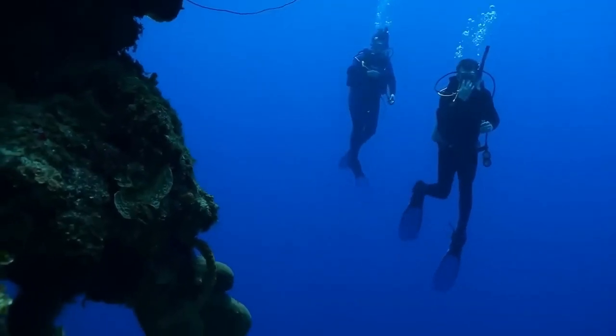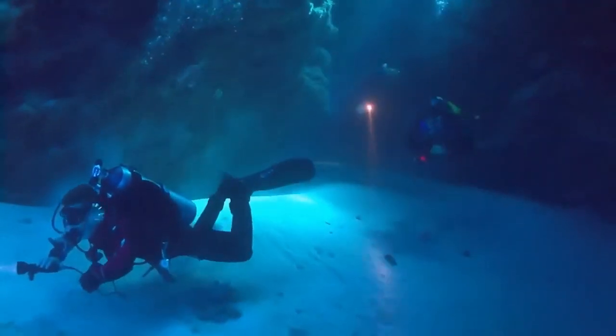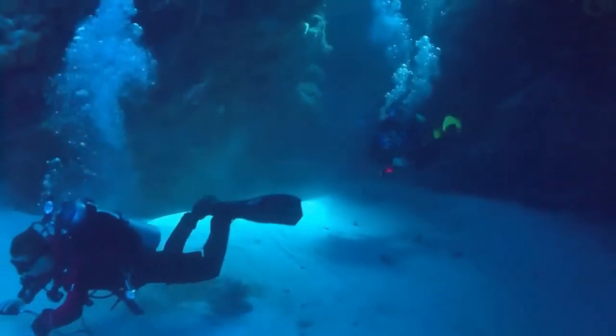When two researchers were on their way to investigate the deep waters, they didn't know that they would encounter something straight out of the mythical world. While recording the water from inside the submarine, they managed to capture a mermaid-like thing on their camera.